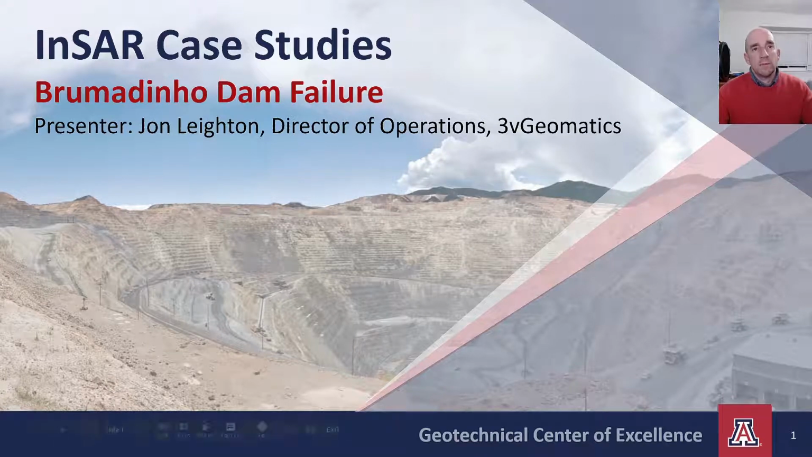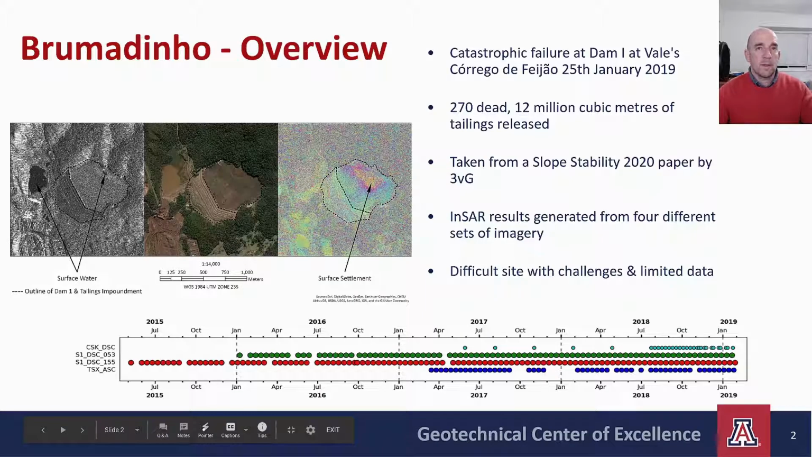In this case study, I'm going to spend some time talking about the Brumadinho disaster and take a close look at the InSAR data available leading up to the event. This is an excerpt from a Slope Stability 2020 paper by a colleague of mine looking at actionable displacement prior to failure. I'm sure we're all familiar with the situation. The dam failure released millions of tons of material with a catastrophic loss of life.